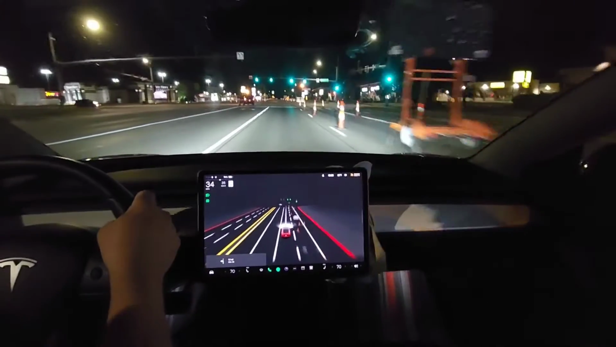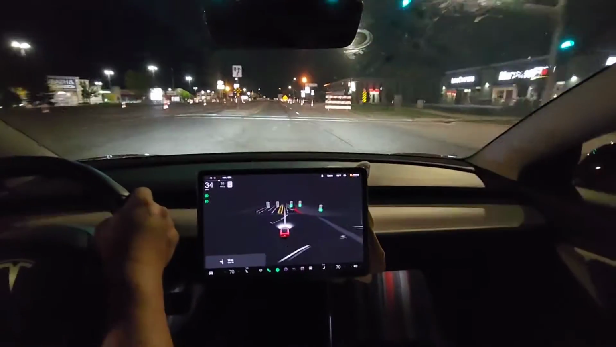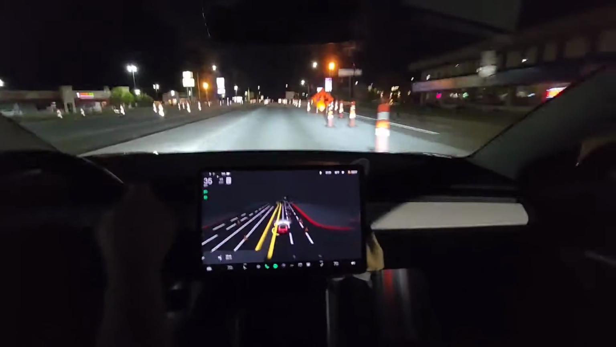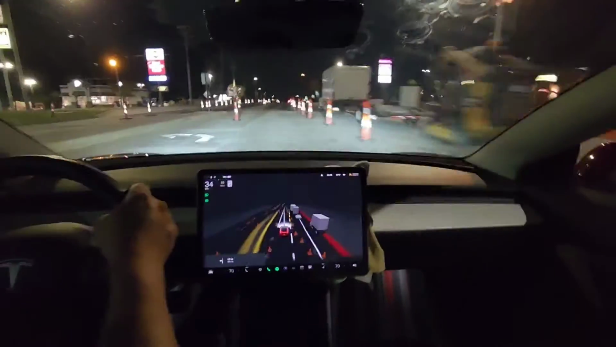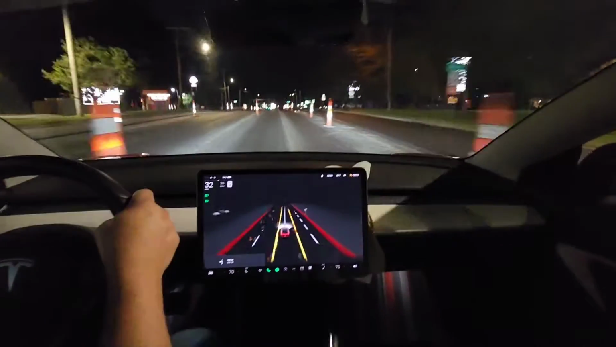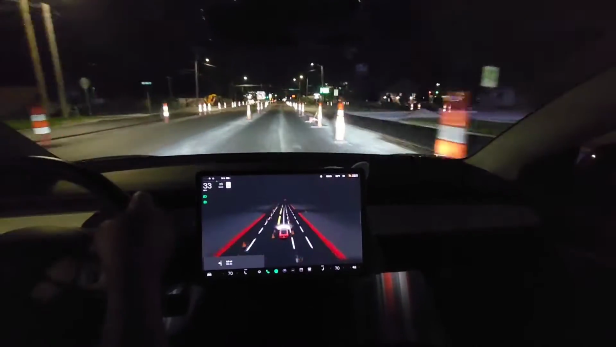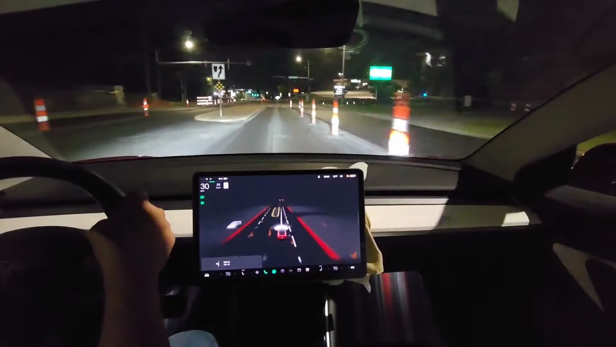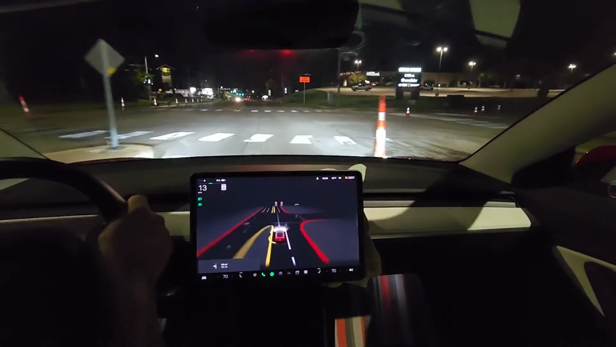And I'll re-engage it as soon as I get through the construction. Hopefully that will be done soon.